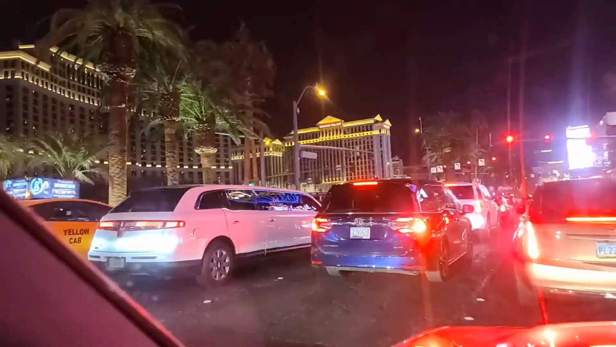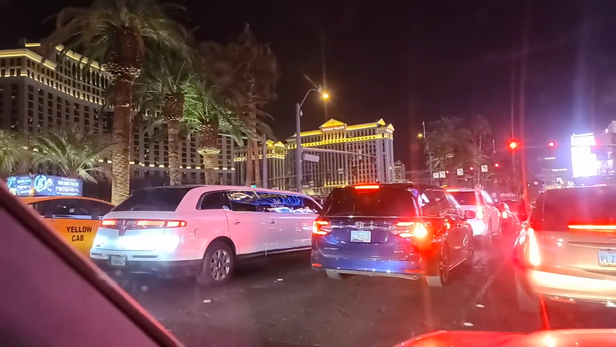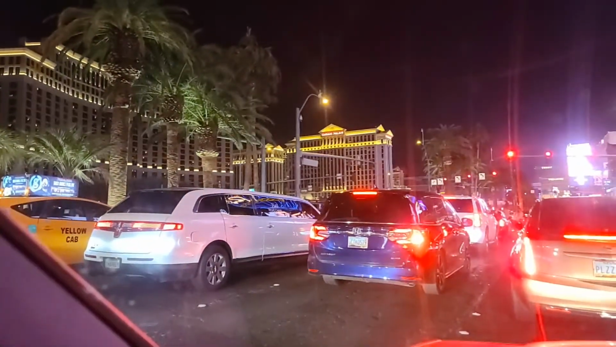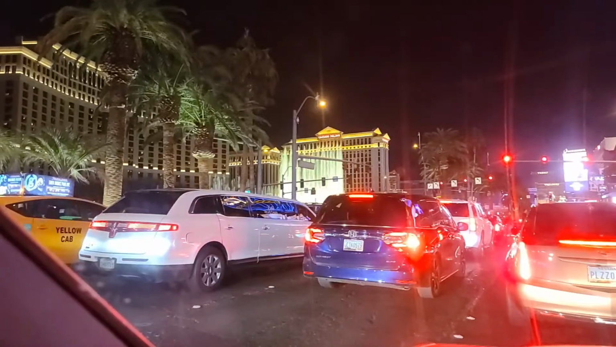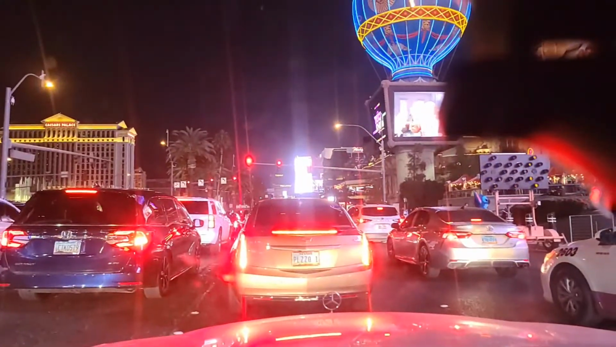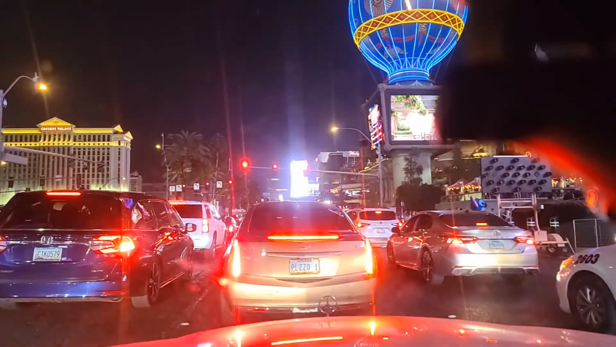There's some of the fountain back there, in between Bellagio and Caesars Palace there. Well, as soon as I say that, point it over there. Oh, there we go, okay. Sort of. And there's music also playing here, but I can't let that get picked up by the audio here, so I'm just going to keep talking.